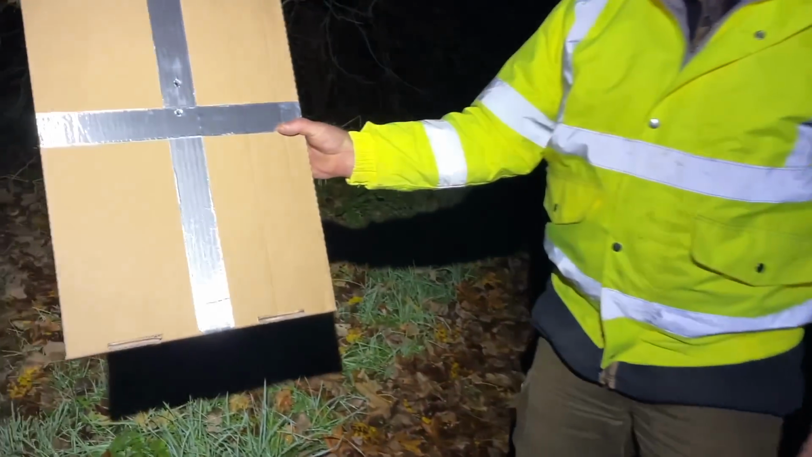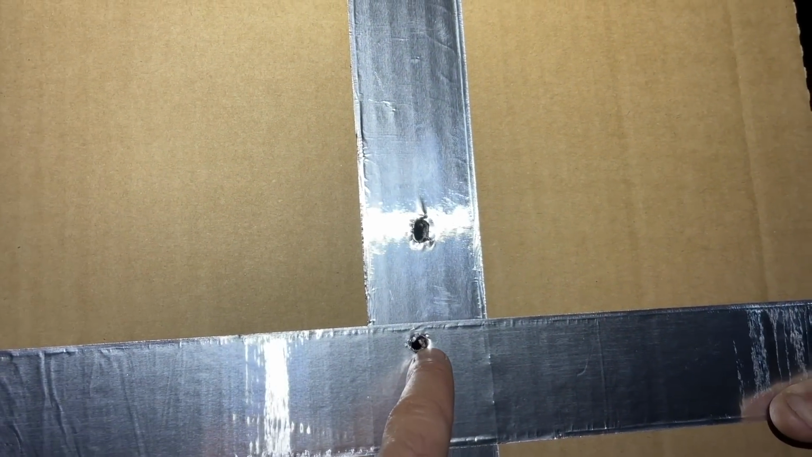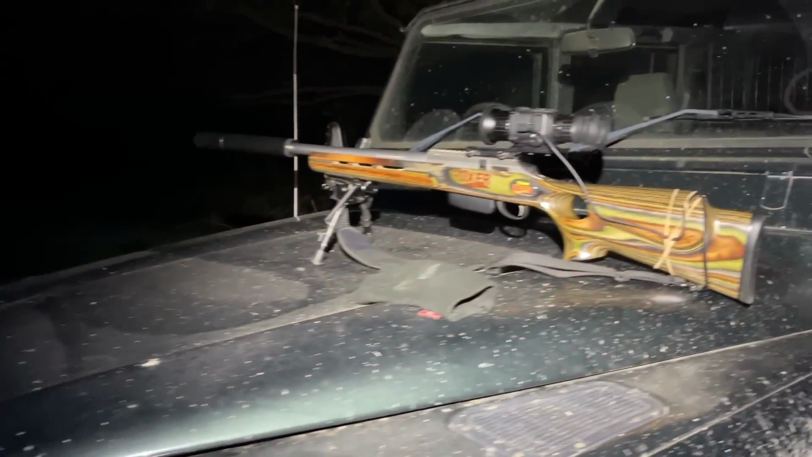So it was a little bit high to begin with. Perfect. Oh, look at that. 2 in the same hole and then that there. That is smack on. Smack on, exactly where you want it, inch high, 100 yards. Bang on.